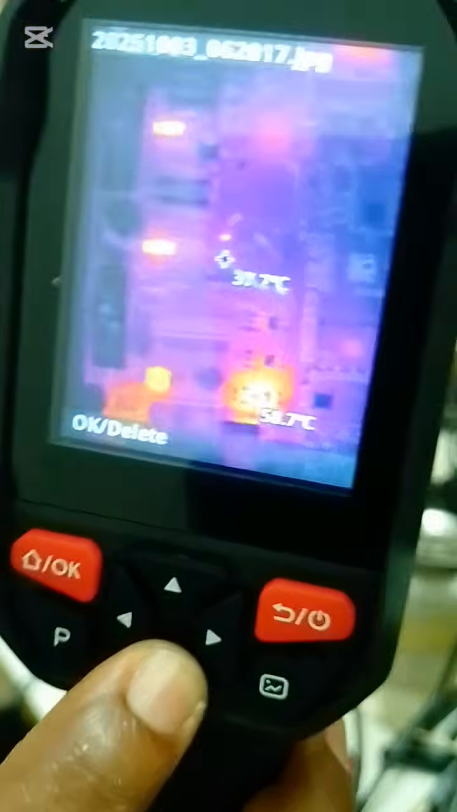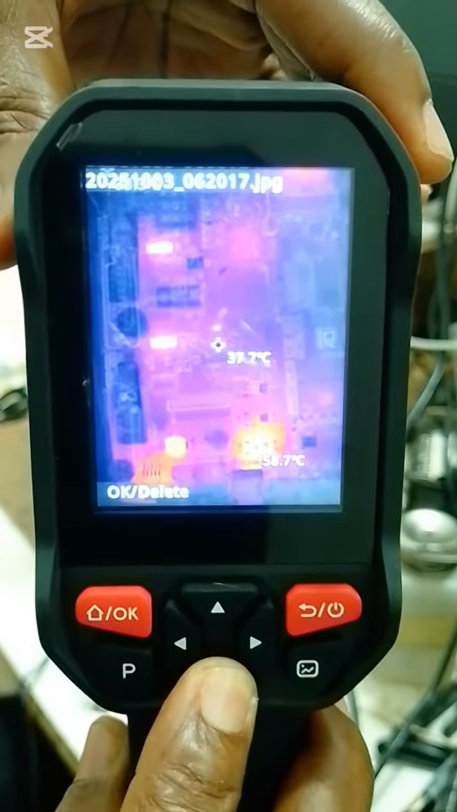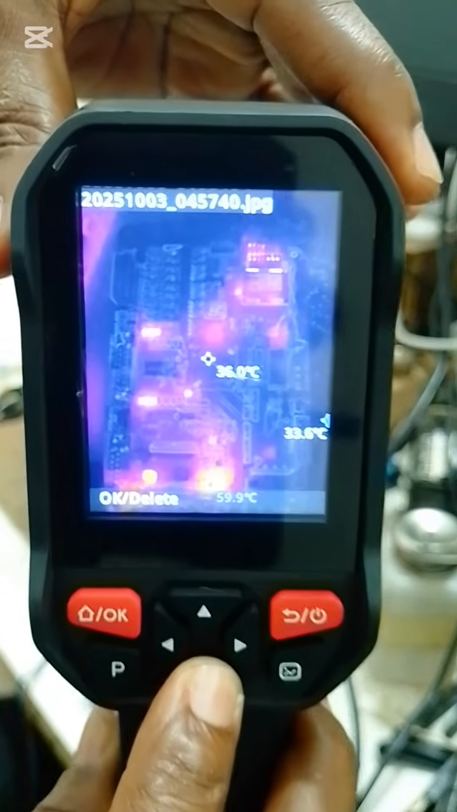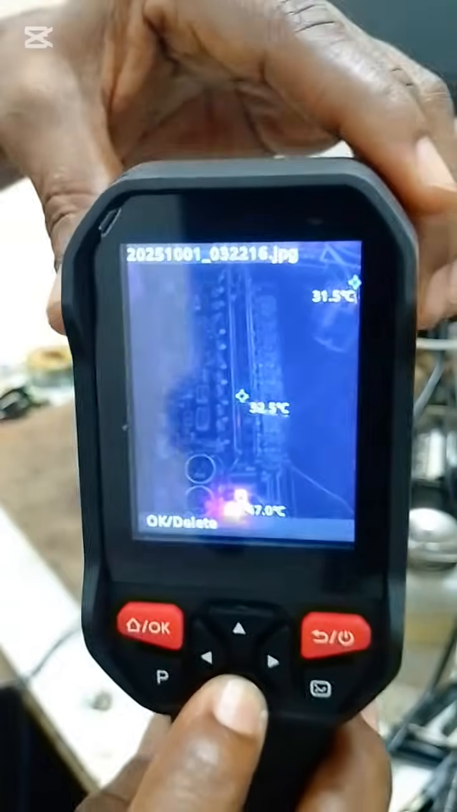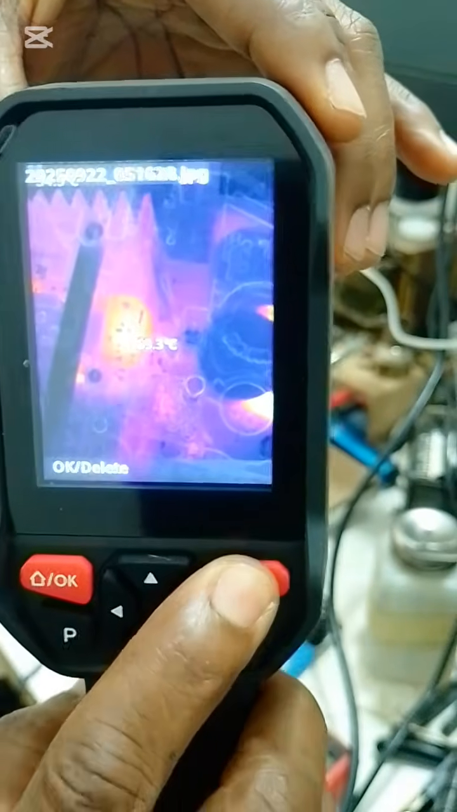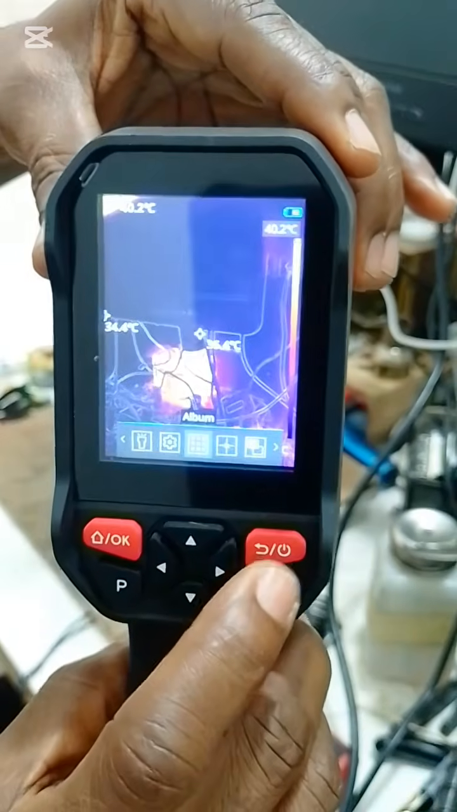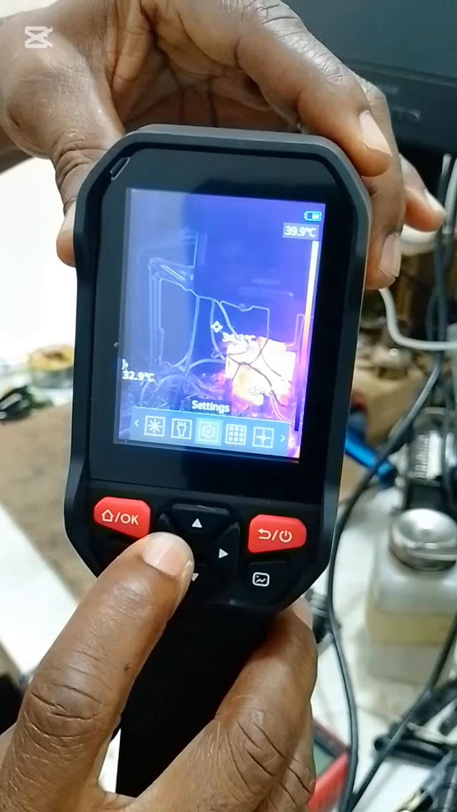Look at the resolution. I think you can see it. That's the resolution. So the resolution is very wonderful. These are some of the pictures taken. So that is that. Then we have the settings.